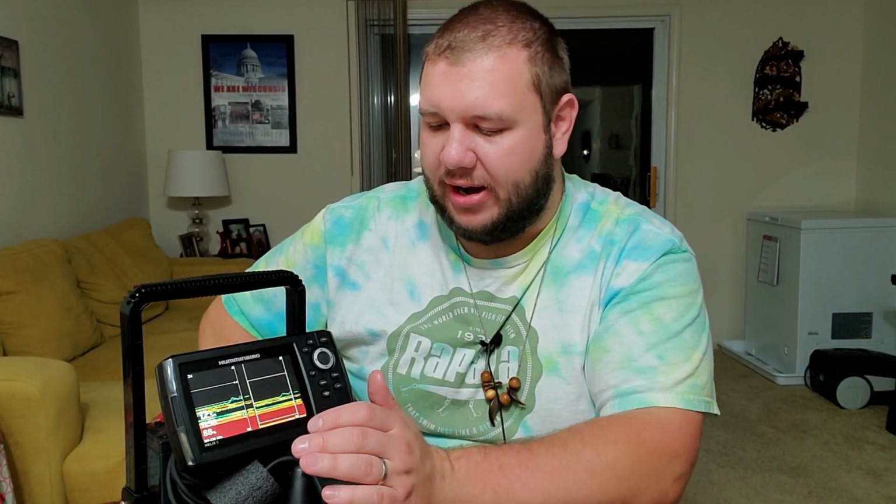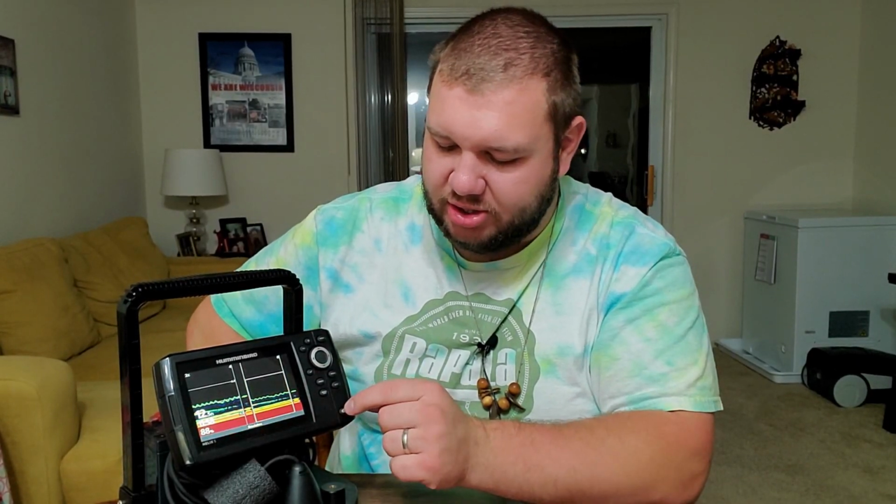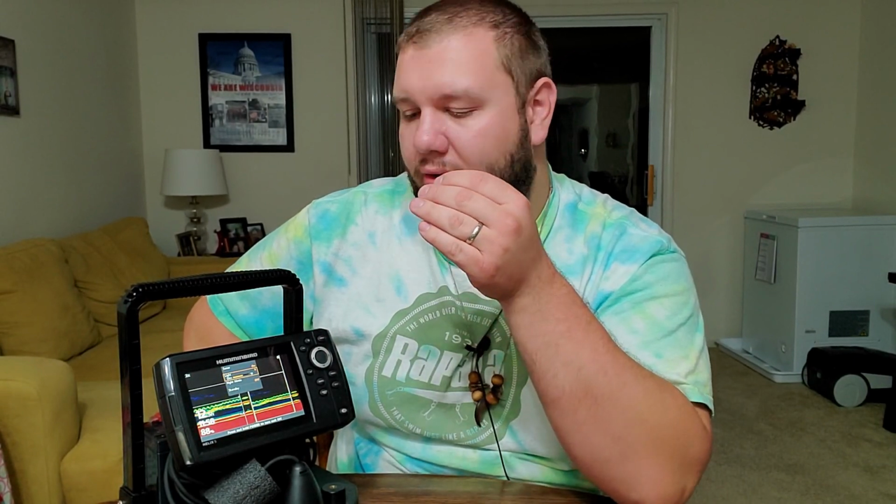But what I find is that if I set it to brightness setting 6, which you just tap the power button once and then go down to light, and you can dim it from 10 all the way down to 1. What I'm doing is setting it for how bright I need it to be for where I am, and that really saves you a lot of battery. I find that 6 is the perfect setting for if you are in full sun. You're still going to be able to see your screen fine, but it is going to be dimmer so that you're not using as much battery.